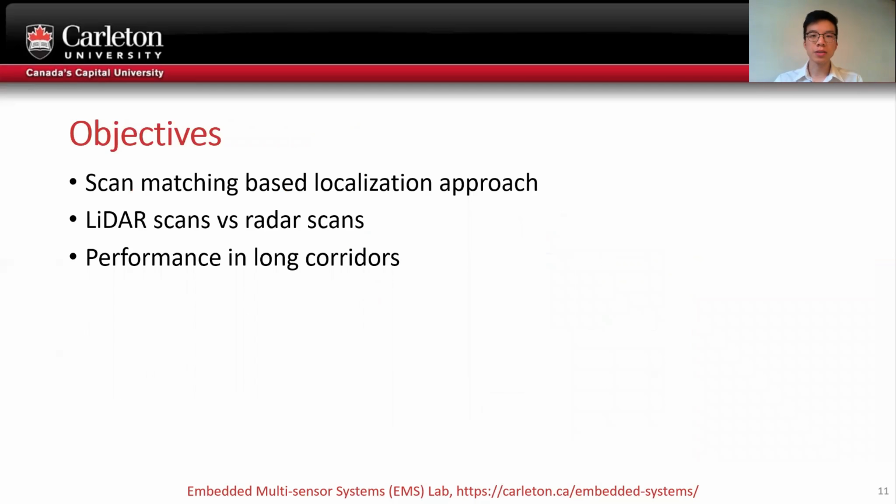Now that the LiDAR issues and radar scans are explained, here are the experimental objectives. First, we need a scan matching-based localization approach. Then, we want to compare the performance of this localization approach using LiDAR scans and using radar scans in a long corridor scenario.